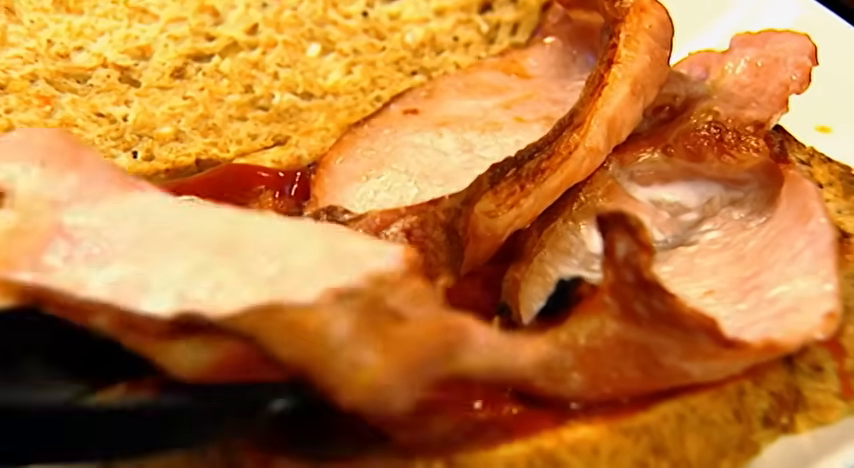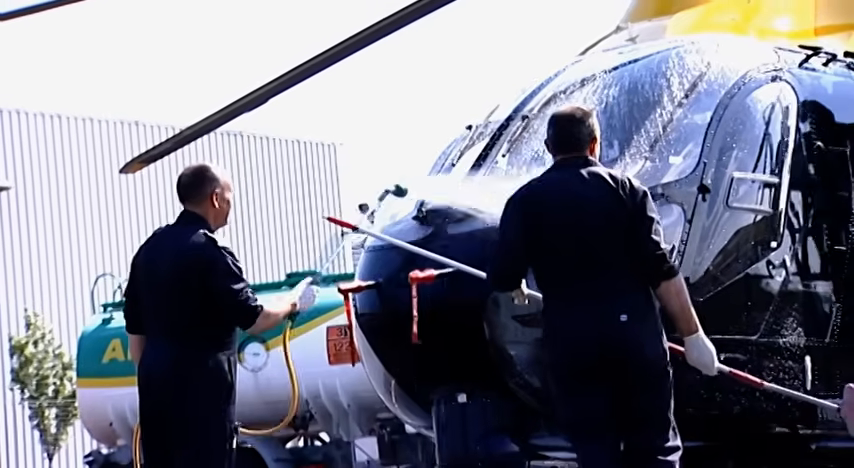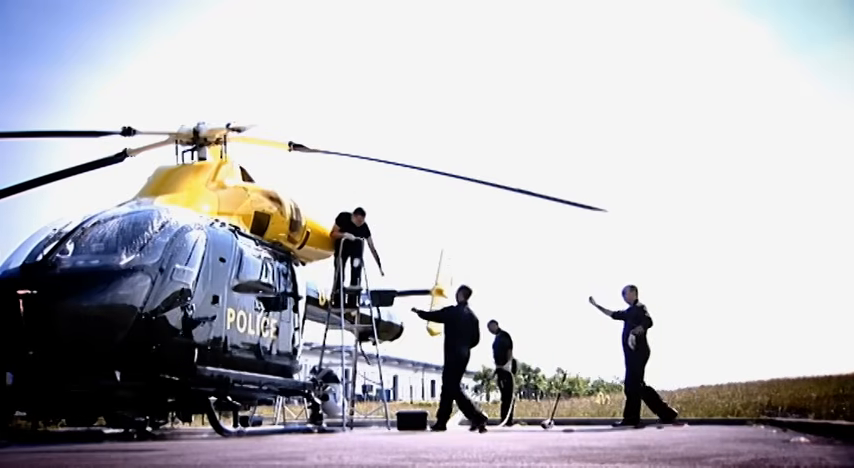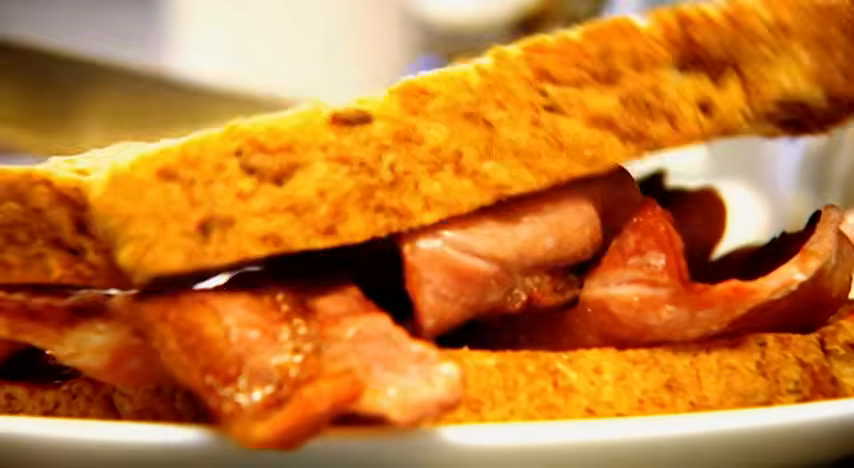It's usually quite a slow start in the morning. We get the main admin out of the way, getting the aircraft checked, getting all the fuel checked, making sure all the documentation's up to date, and then we can sit back and relax waiting for a job coming in. But it's usually about midday before you really start to get any heavy workload.